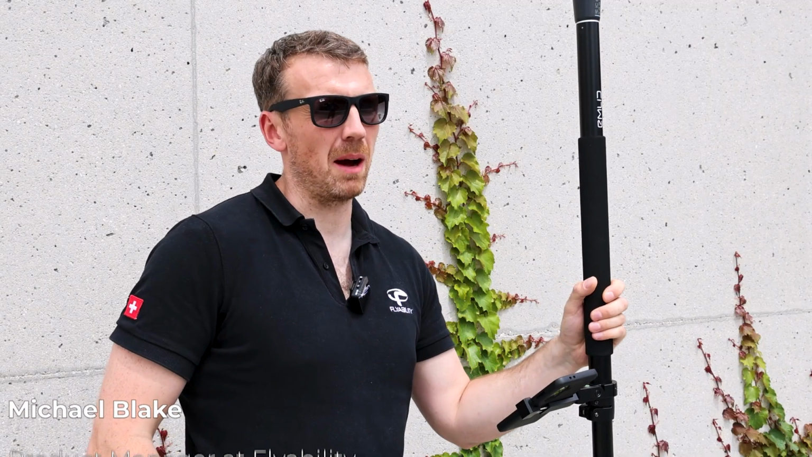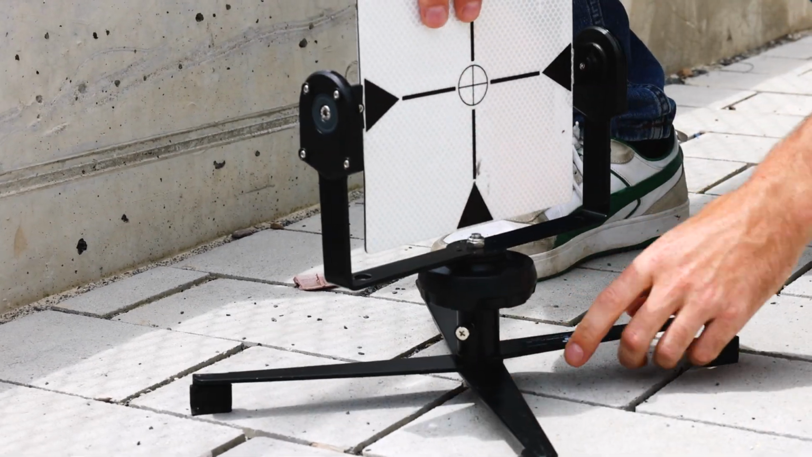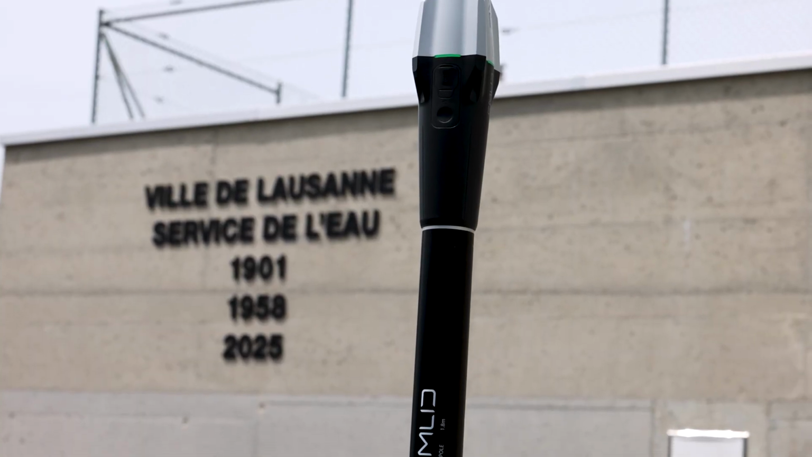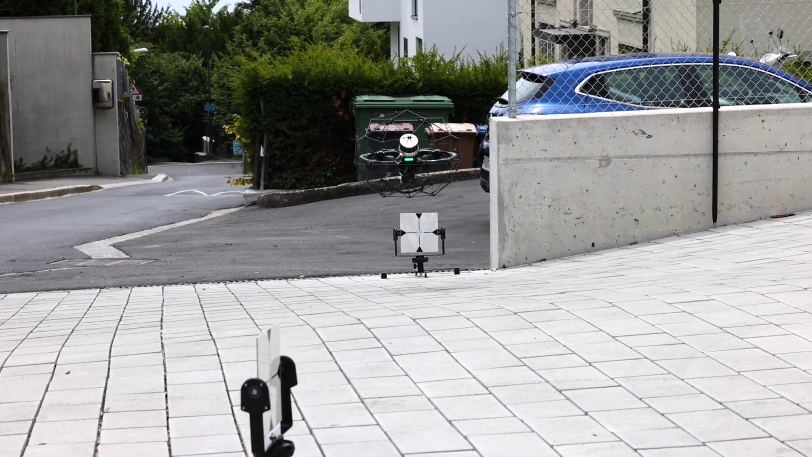So the goal today was to map the internals and the external of the pumping station. For this we used georeferenced reflected targets in the area. Then we also georeferenced them with a GPS. And then we flew the drone around the targets, indoors and outdoors, to map the asset.